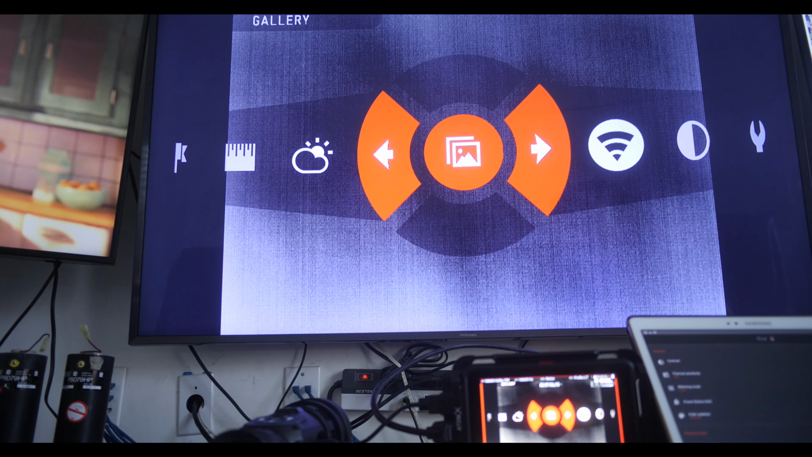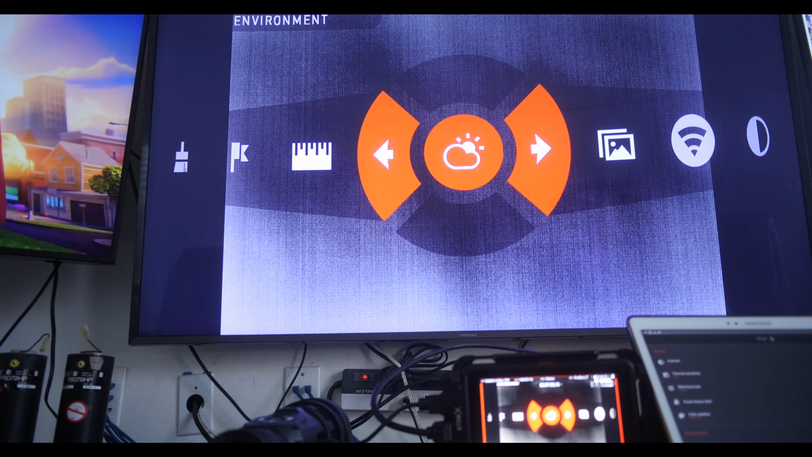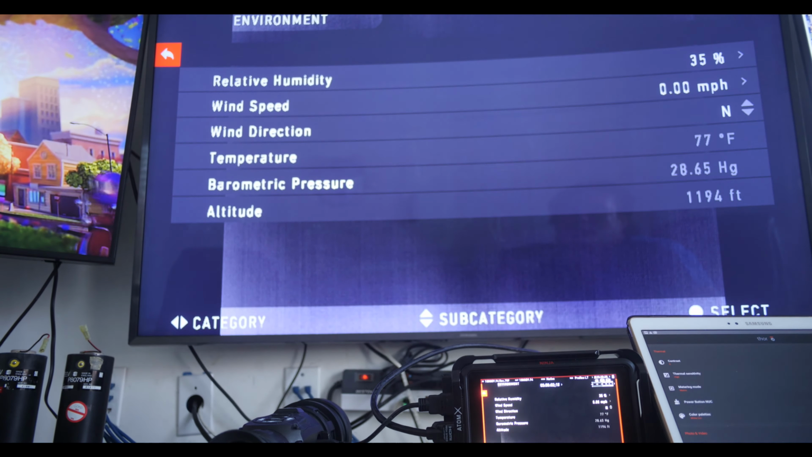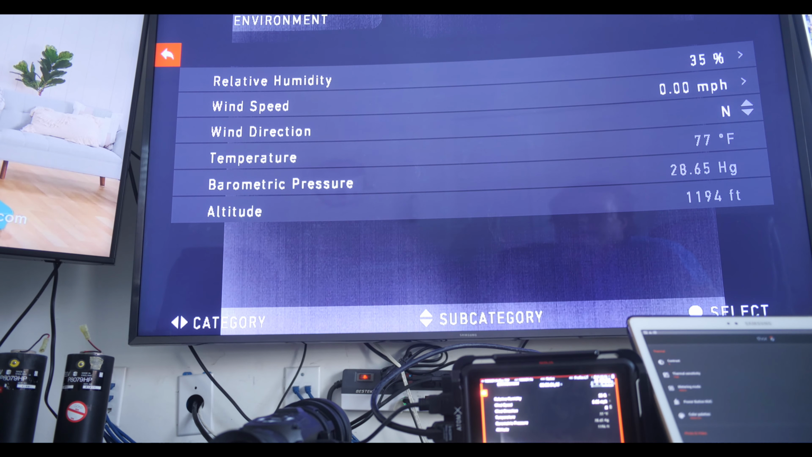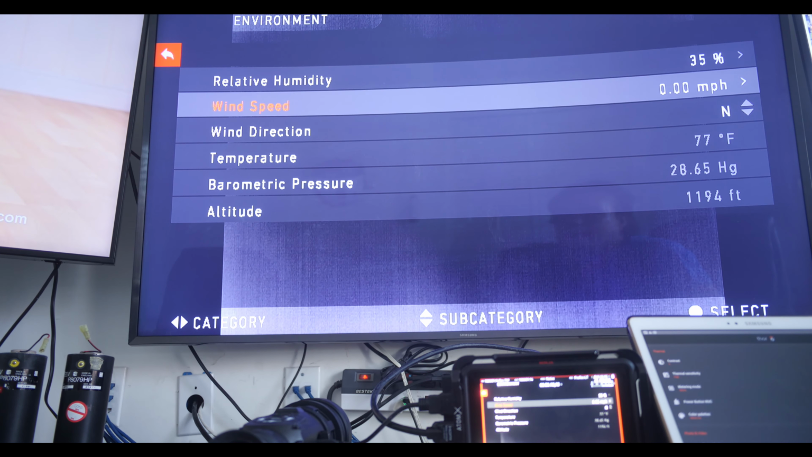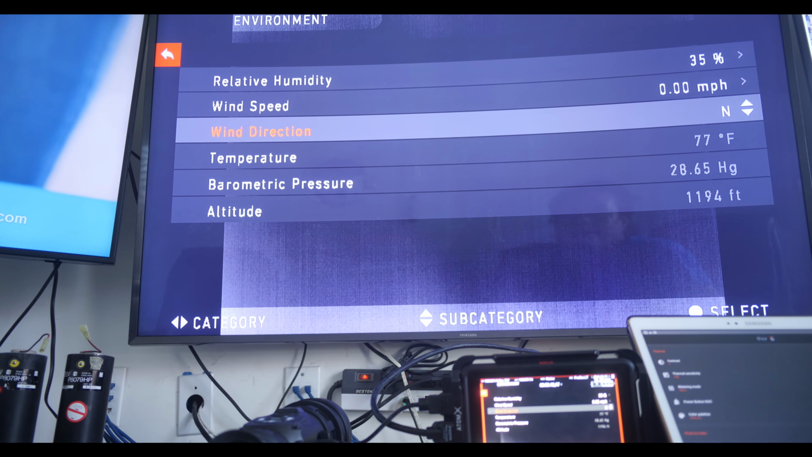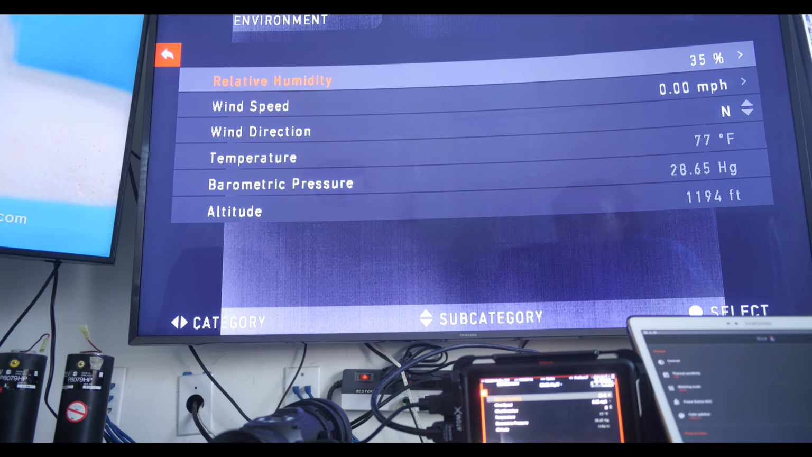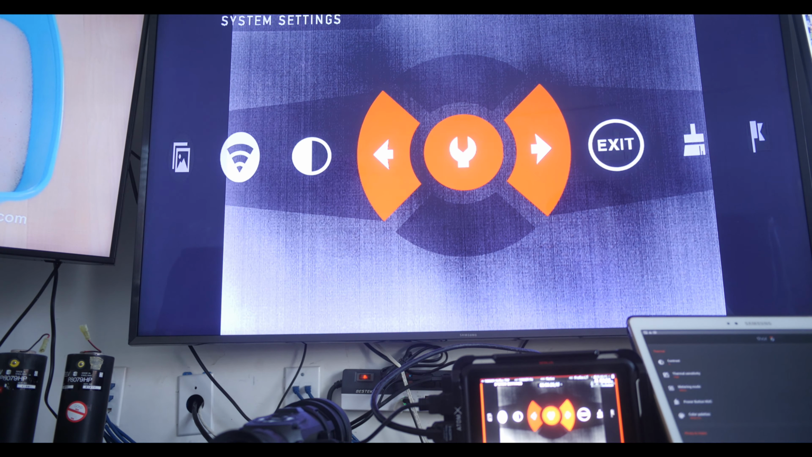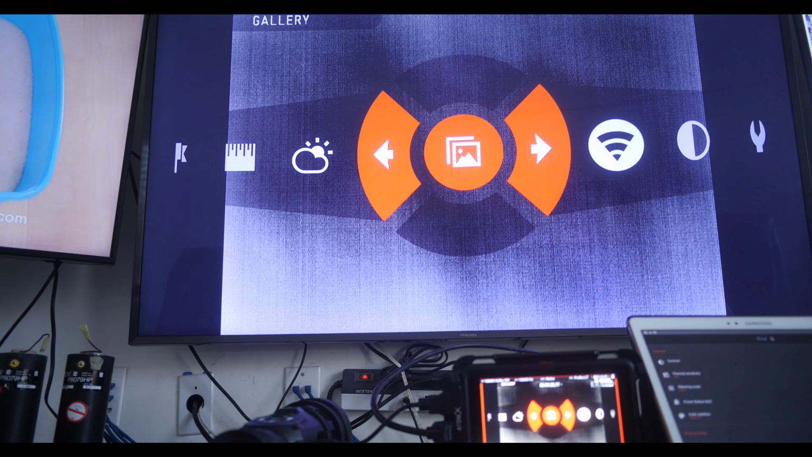So there's a picture gallery to see what you've recorded. You have your environment here, which, this is a hunting scope, so this is made to kill animals, but we won't be killing anything other than filming some UAPs from time to time. So that's where you put in your calculations and calibrations if you are a hunter and want to hunt with it.